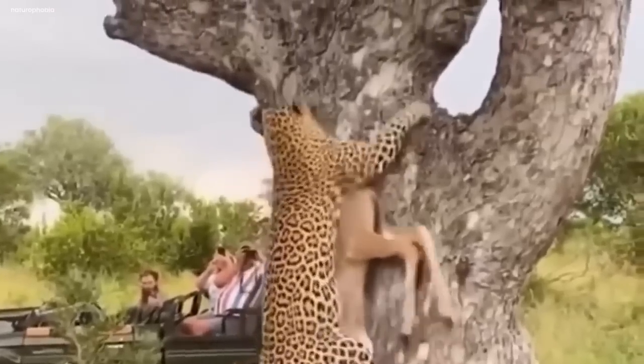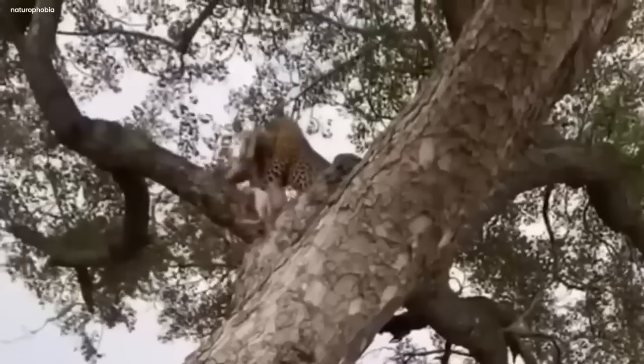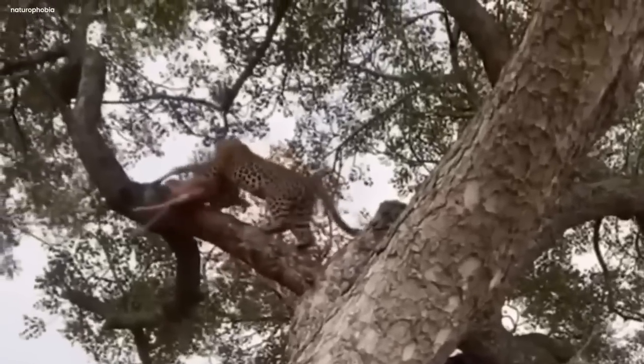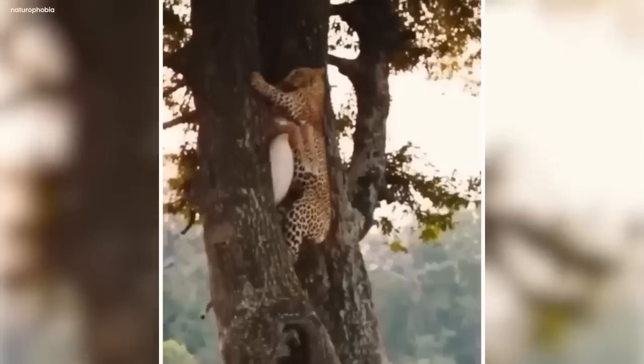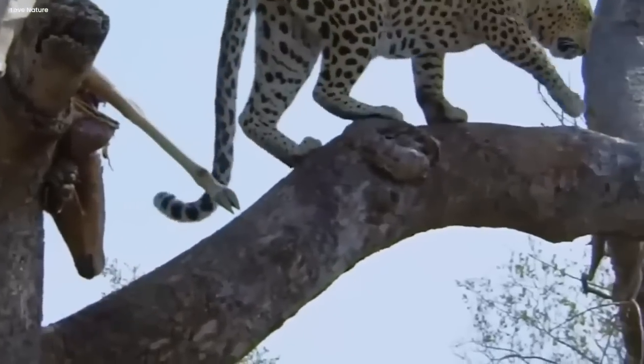The prey limped and jerked in the leopard's grasp, but the leopard's grip was unyielding. The tree's branches swayed and creaked under their weight. Eventually, the leopard reached a secure perch, high above the forest floor, savoring its well-earned meal with a satisfied grin.